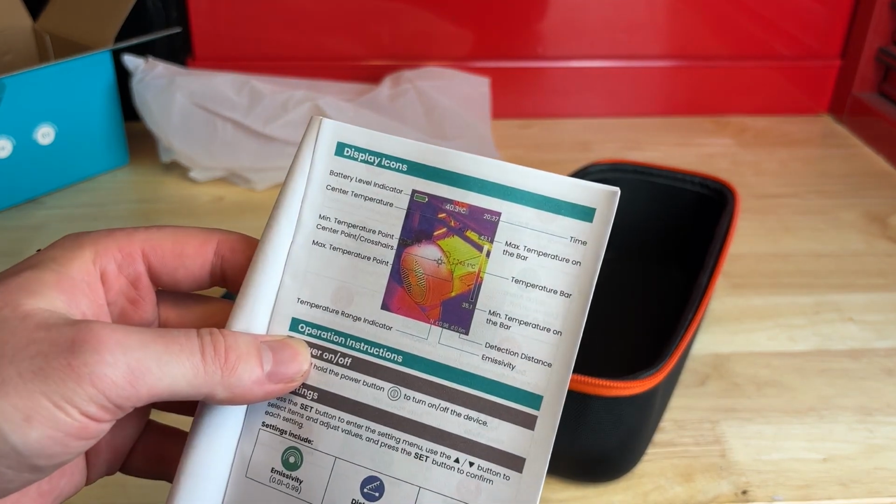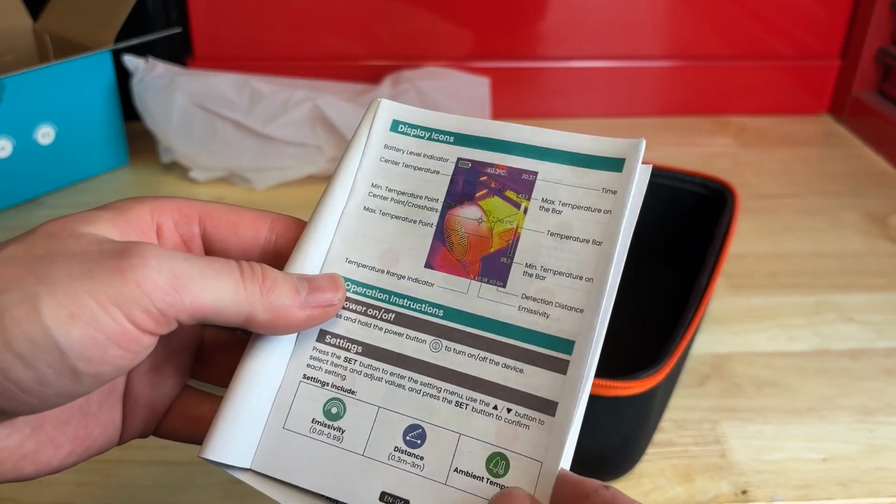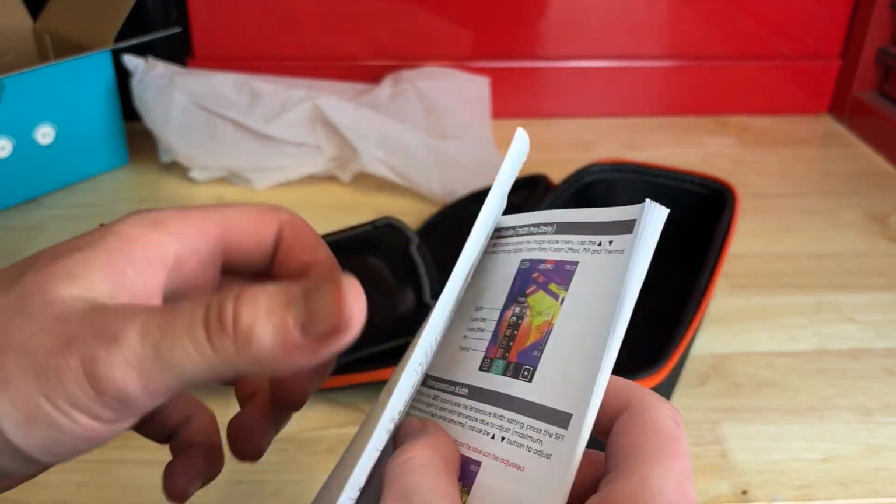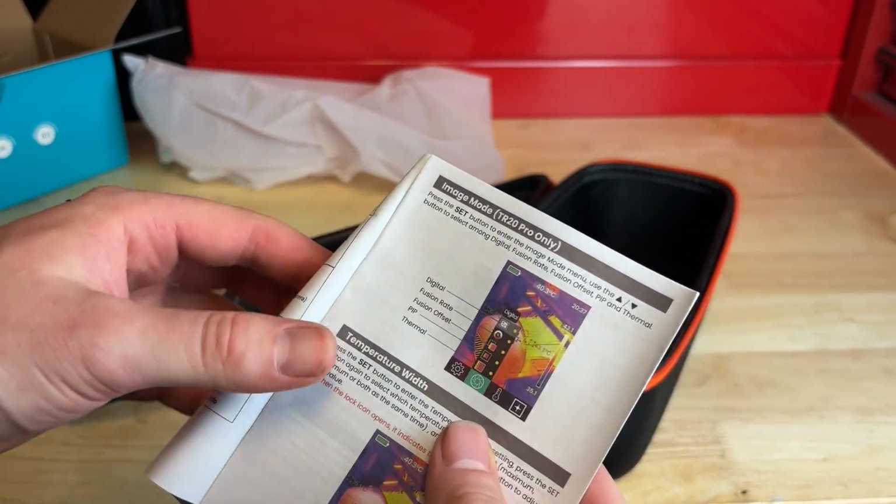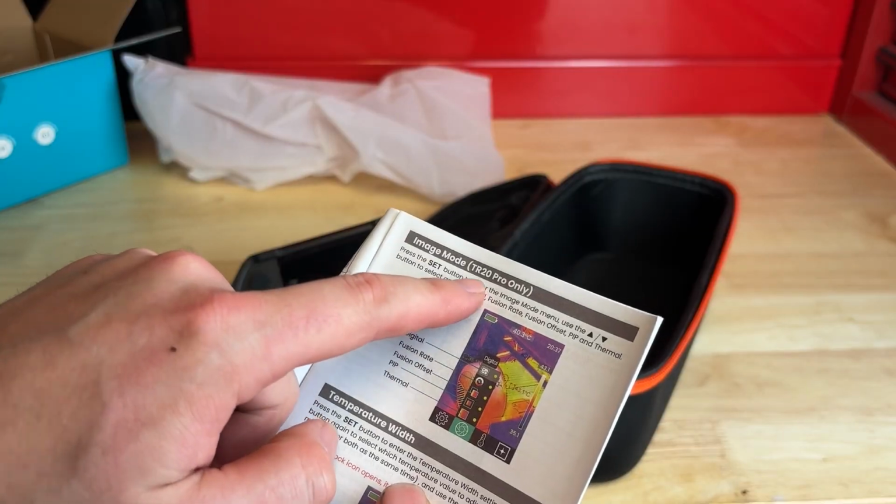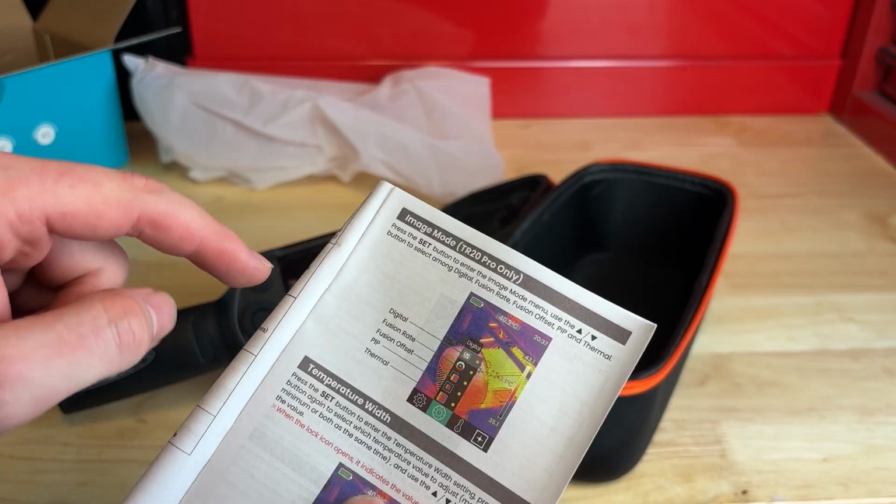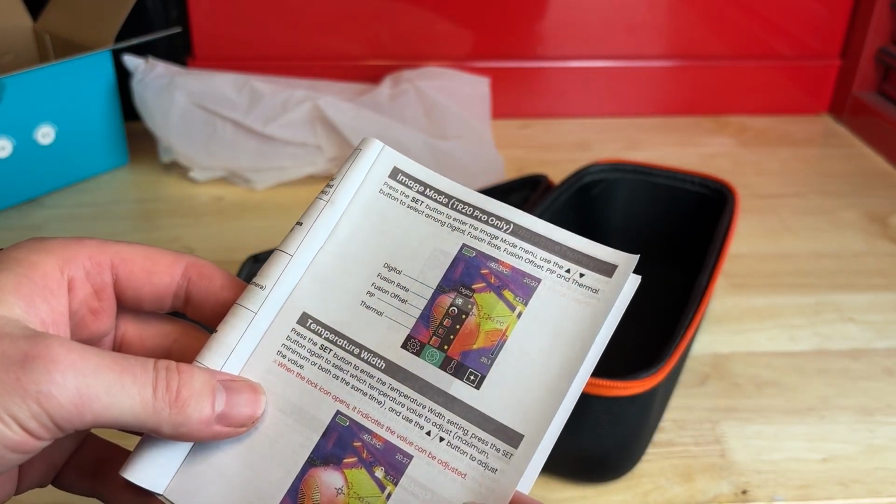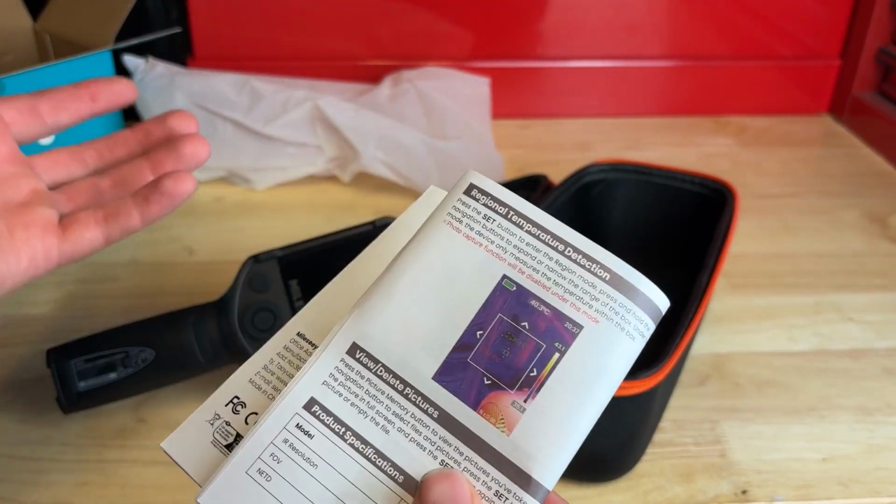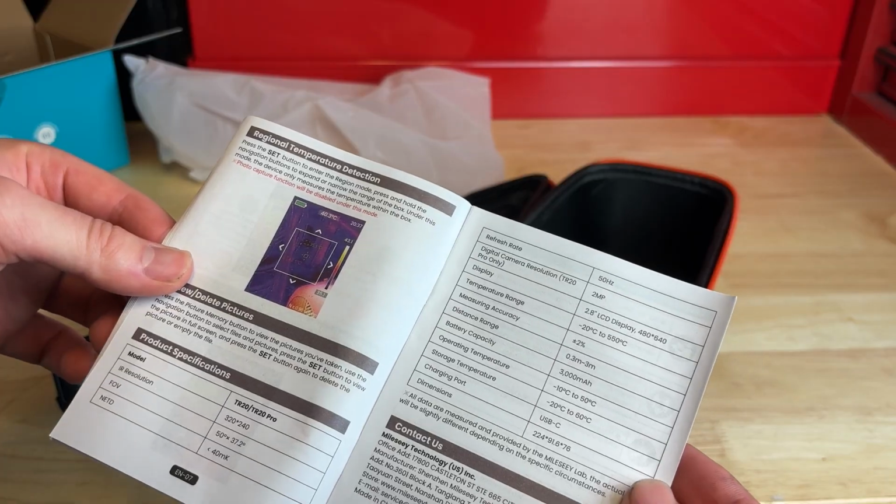Here's a couple more features and quick display icons in here. Of course, this all makes very good sense here. Everything's actually laid out pretty well in this thing. Nothing's really overly confusing or anything in here. I do like that a lot. They do make a TR20 Pro, and that has a couple of other additional features on here, but they're both pretty similar in what they do. They just offer a few additional features that you may or may not find useful. But this is just the TR20 edition here.